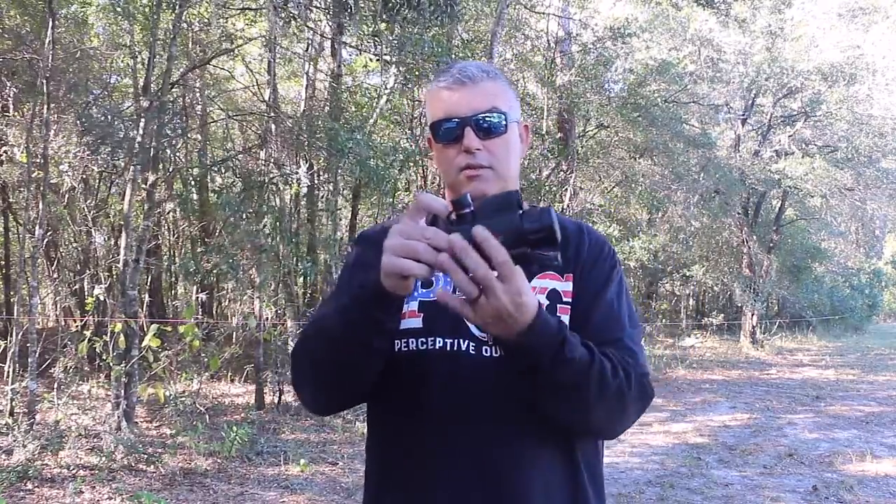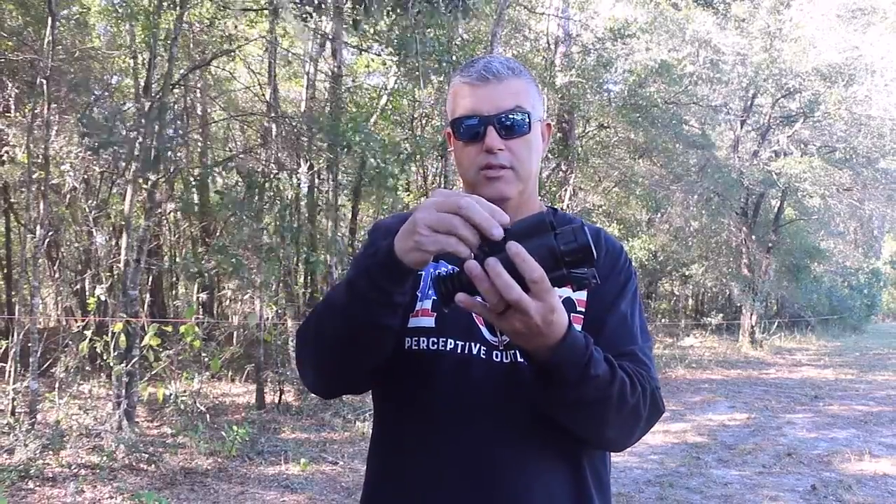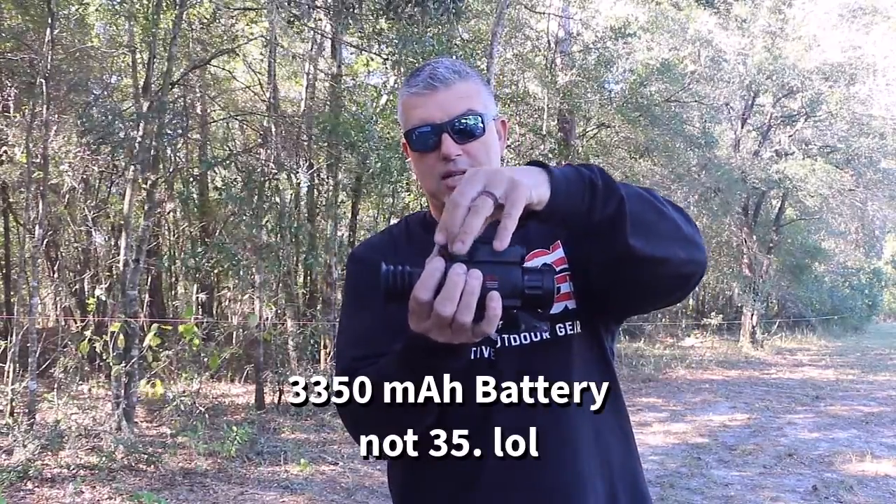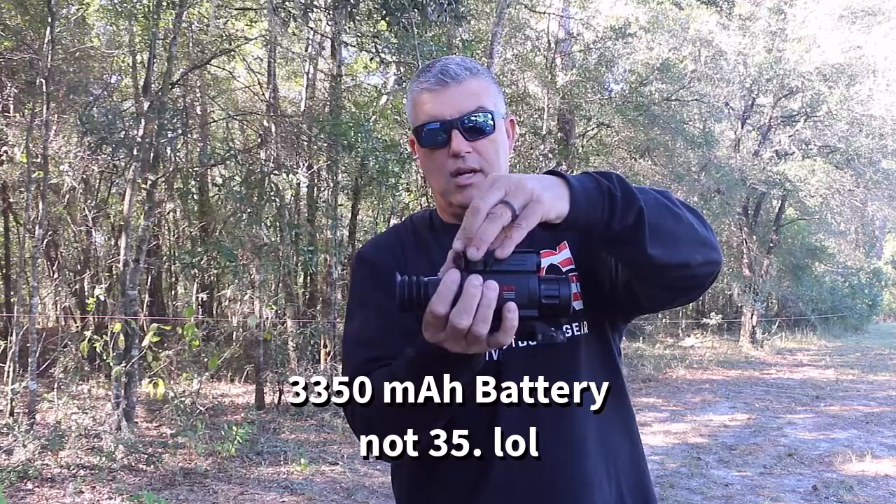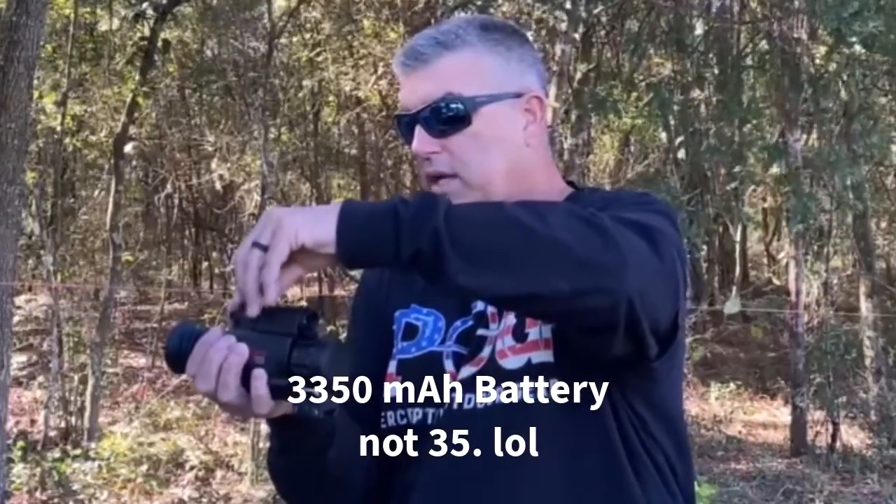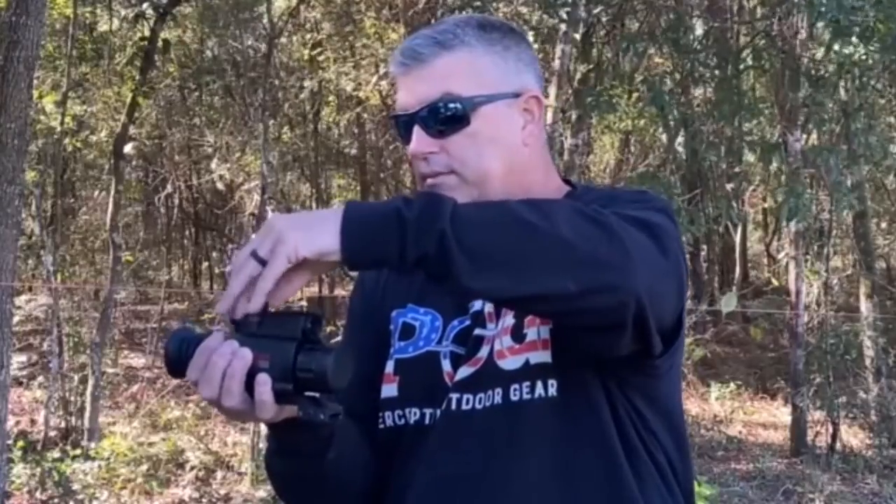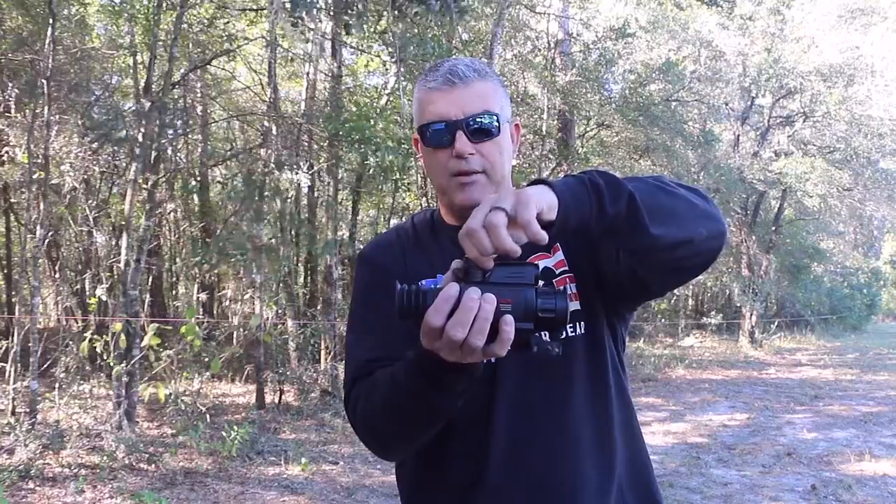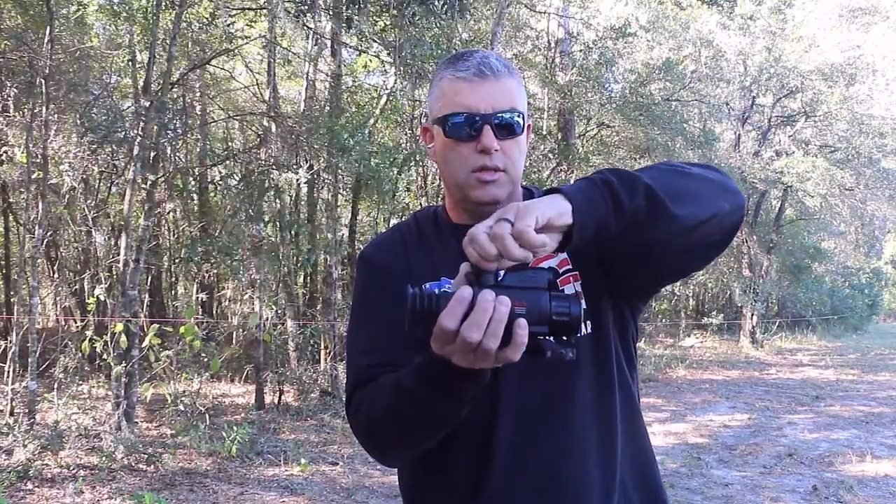and it is a rechargeable battery. It actually comes with 2 of those same rechargeable batteries. They're 35 milliamp hour batteries, and like I said, it's hard to screw in, so I'm having a hard time screwing it in right now. It's a little difficult one-handed, but hopefully I can get it here. And it comes with 2 batteries and a charger.